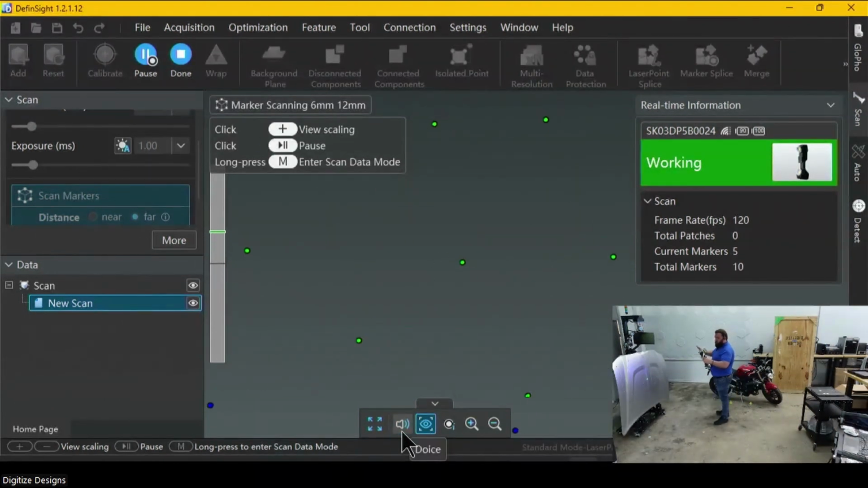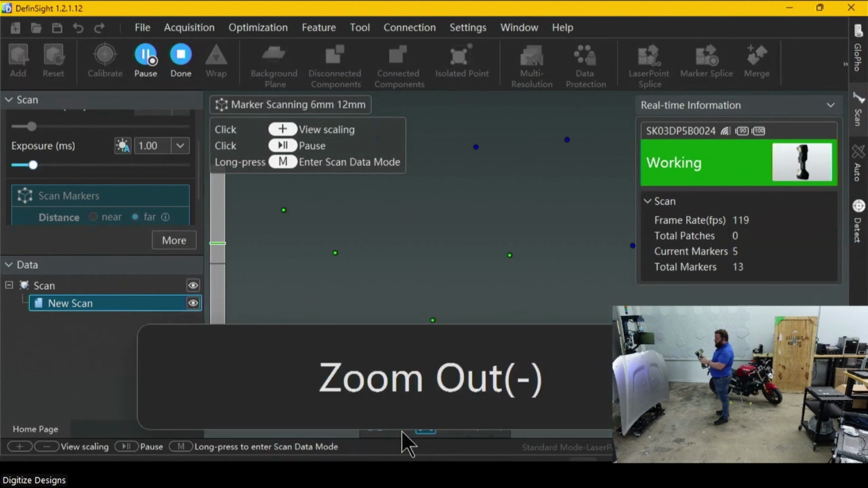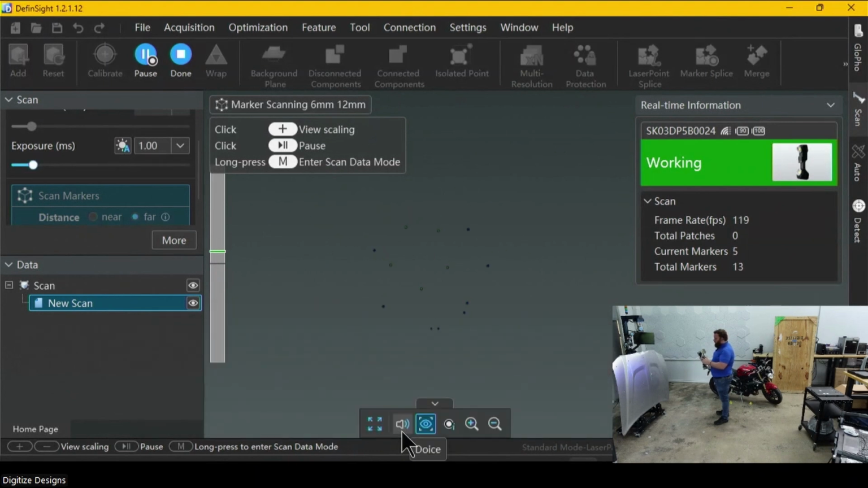You can see I've got a little green projection. That's something that's new on this generation too, that's showing me about where I'm able to see markers. Zoom out here and get a feel for how large that field of view is. The biggest benefit of that is that means you need fewer markers.